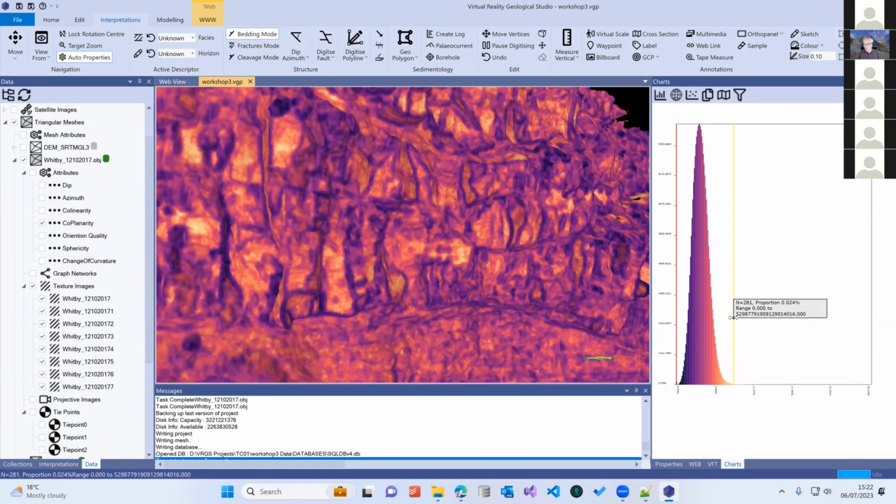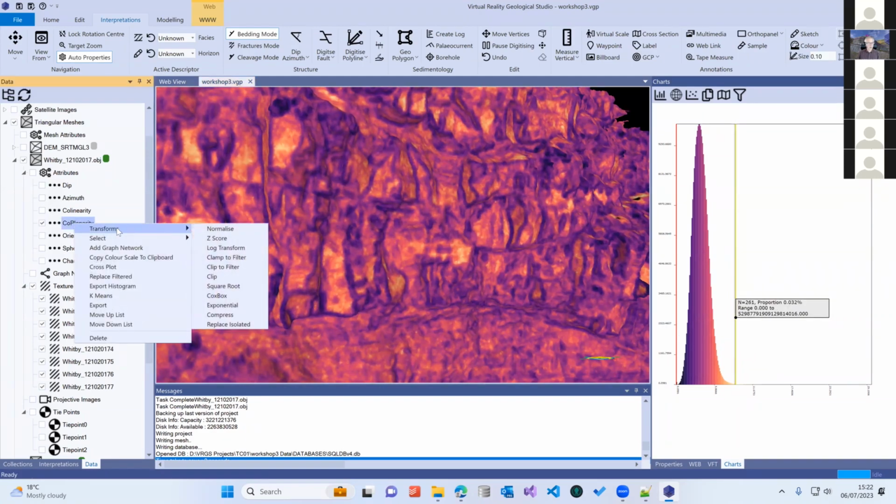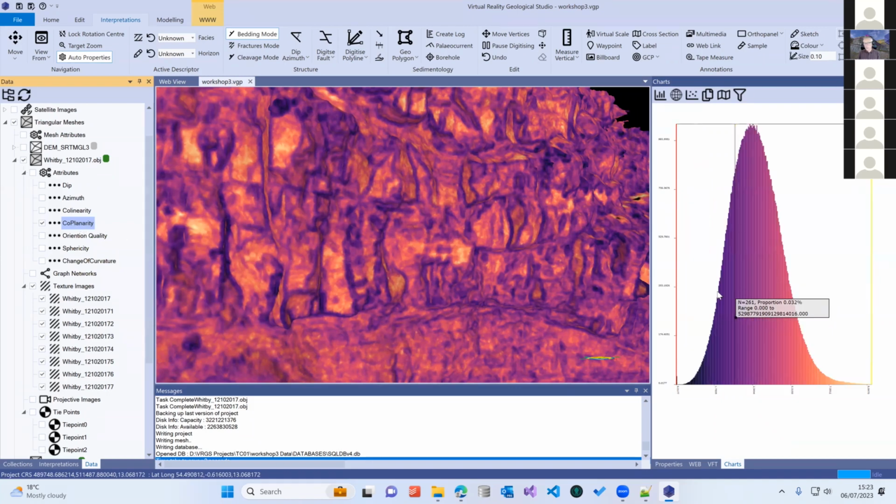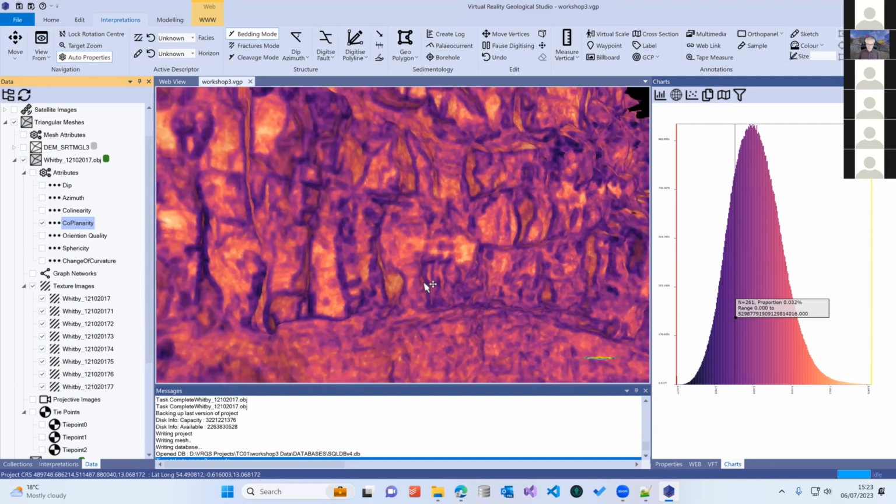I'm just going to, on this though, because we've got a lot of high values, go to transforms and clamp to filter. And that will clamp the high values on that filtered data set. And now when I look at it, it's clamped them to there, and we've got much more of a spread on our distribution.